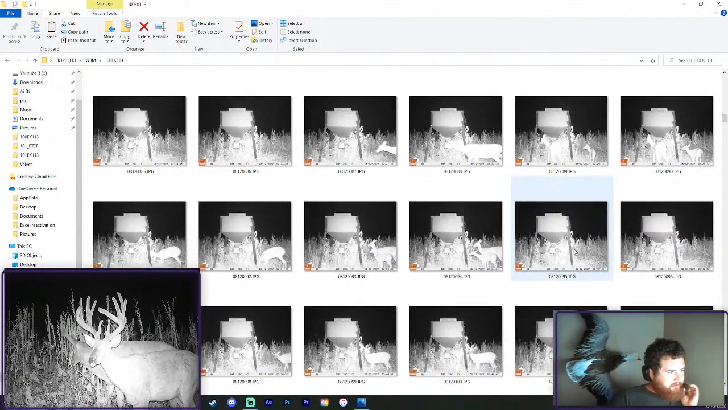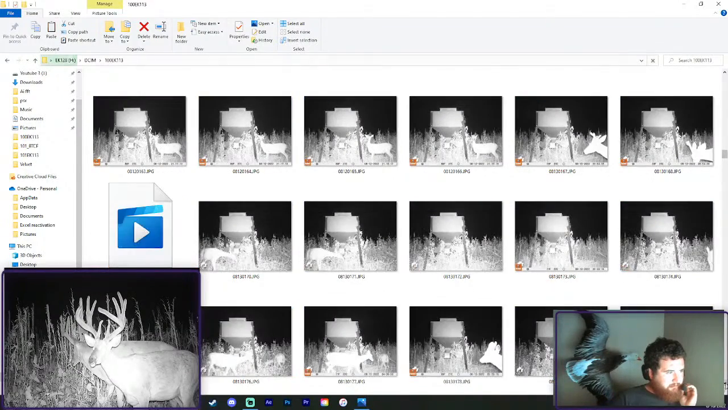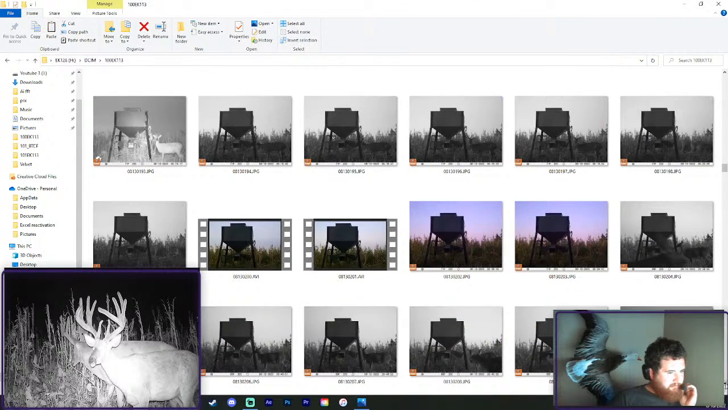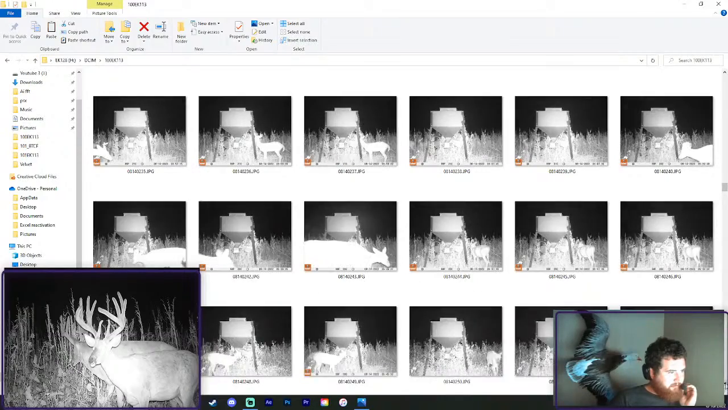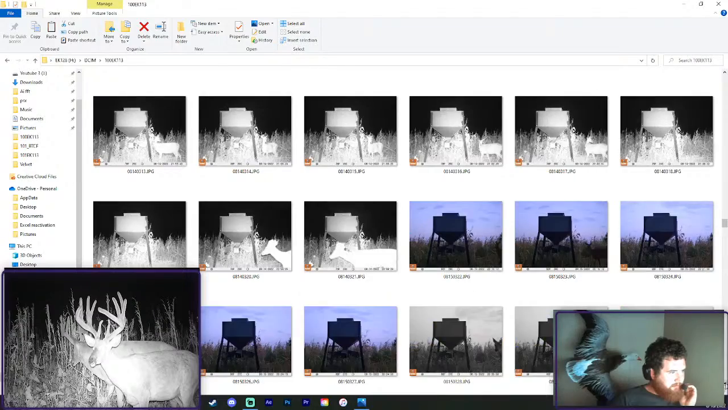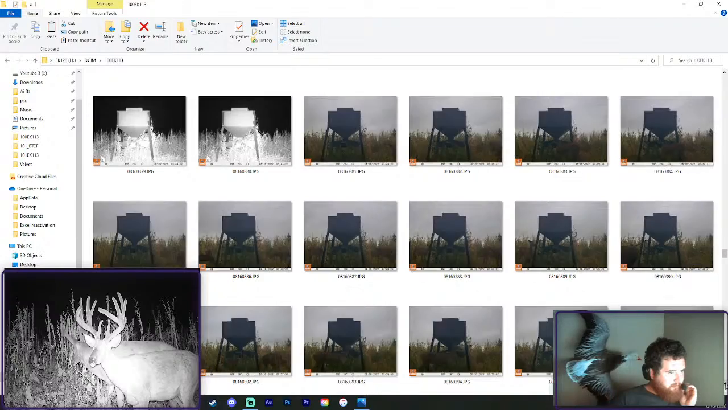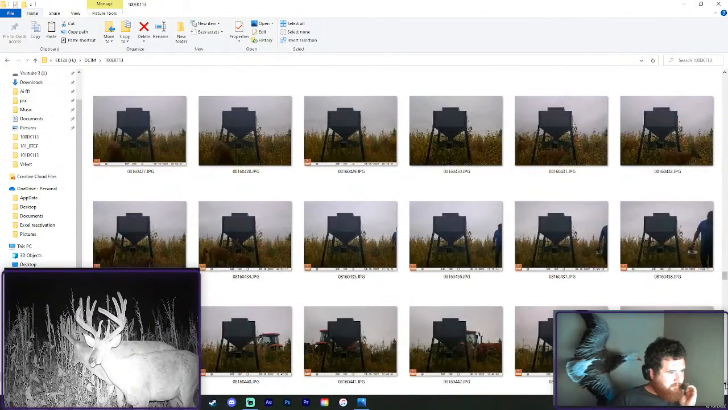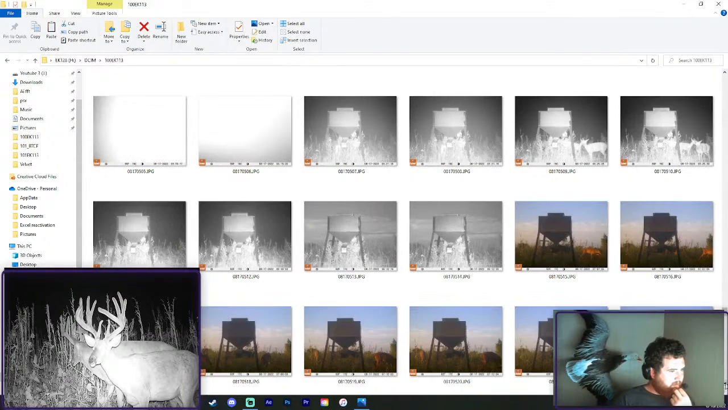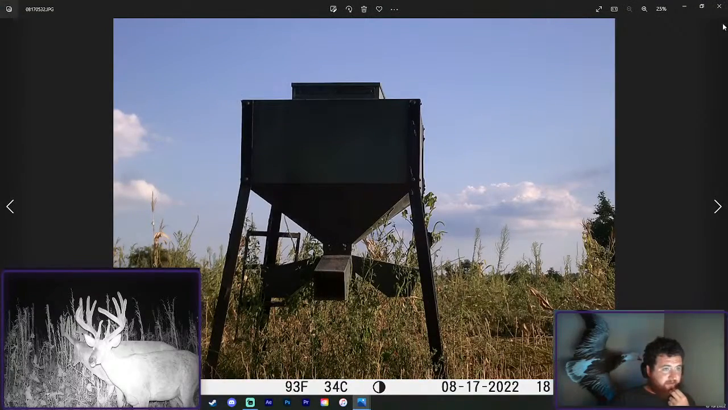What do we got? 600 pictures. I'm gonna go through these kind of fast. Well, the cool thing is, if we see a nice buck, we'll have a video of it probably. So far, I haven't seen a single antler. I mean, I might be missing a little buck or something, but I'm not gonna miss a big one. Yikes. This is when I came through and planted. I reseeded this one as well. As you can see now, it's much more knocked down.